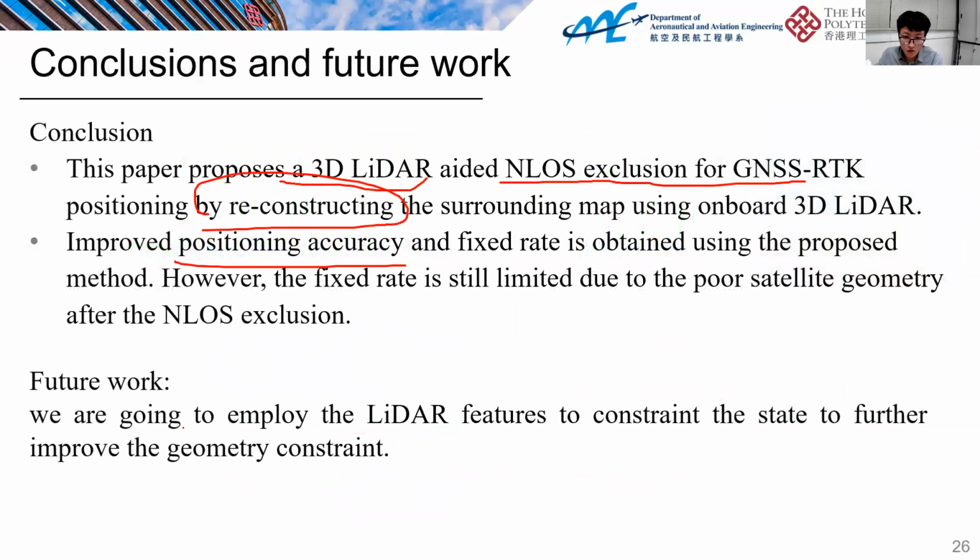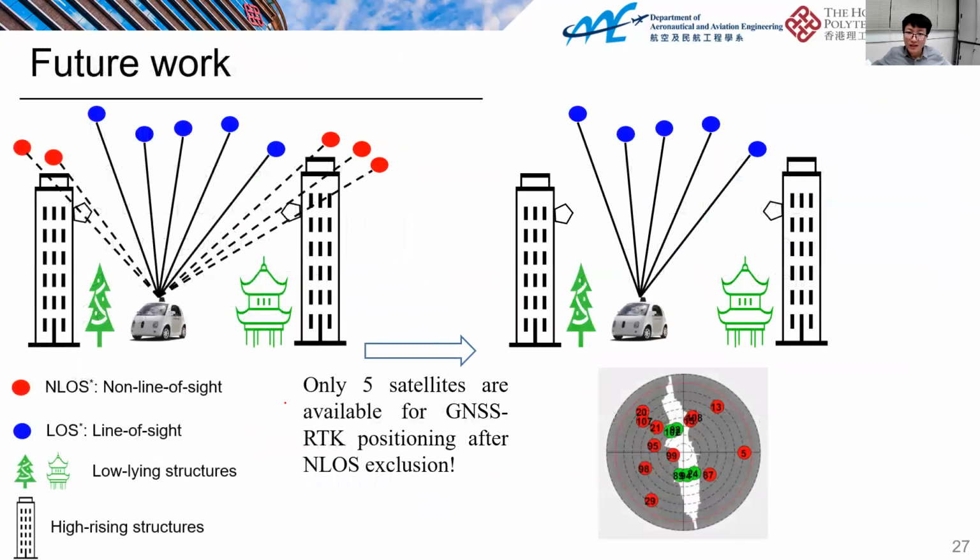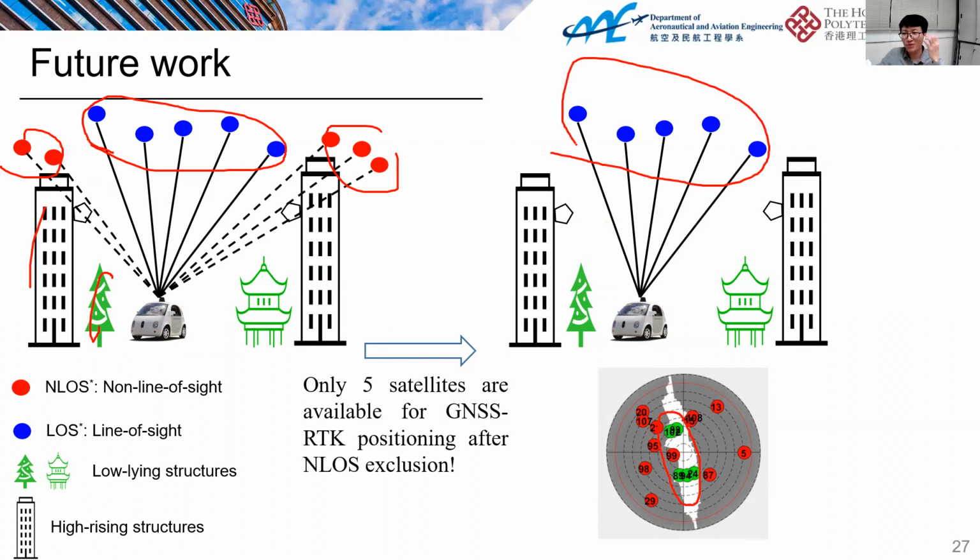Our future work is going to use LiDAR features as constraints. We try to improve geometry after we exclude NLOS. The concept is like this: in urban canyons, we have some trees and some buildings, and the buildings can block the signals. Therefore, we get NLOS signals here. The blue one is the LOS. After we detect and exclude the NLOS, for example in this scenario, we only get 5 healthy LOS measurements. What can we do? We get such poor geometry, and it's pretty hard to get a fixed solution.